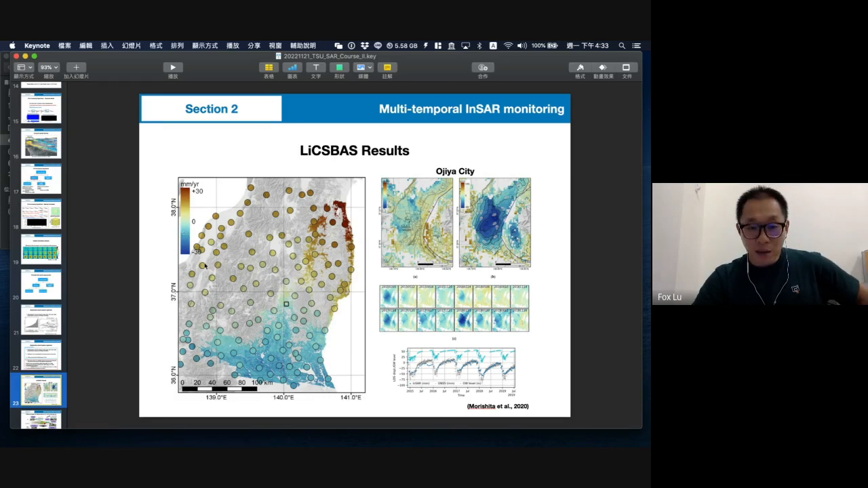You can find it in Japan, maybe middle of Japan. They compared their sparse result with the GNSS data. In this result, they fit very well.